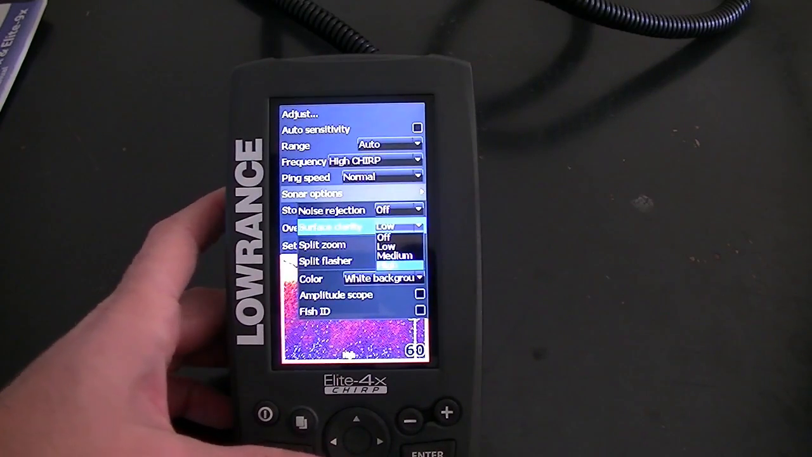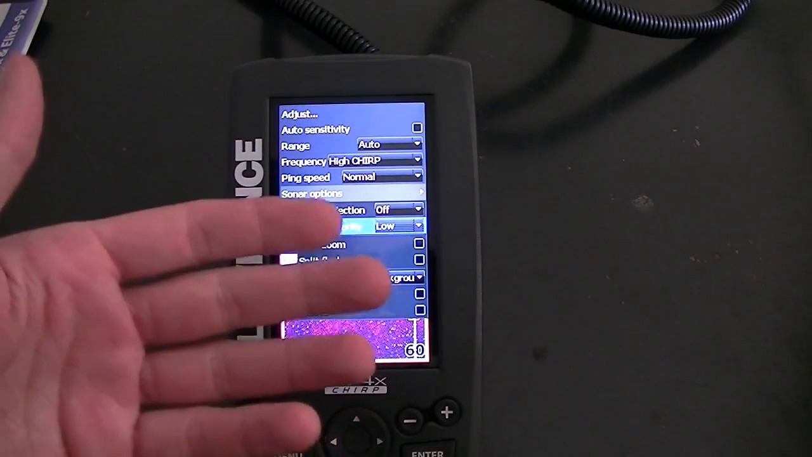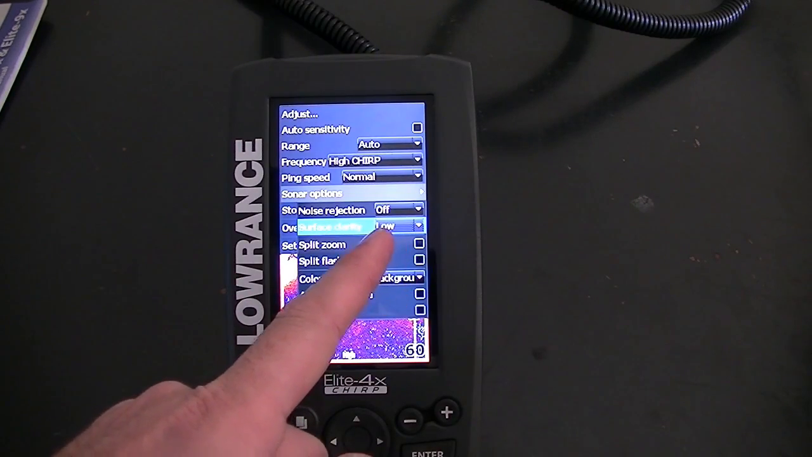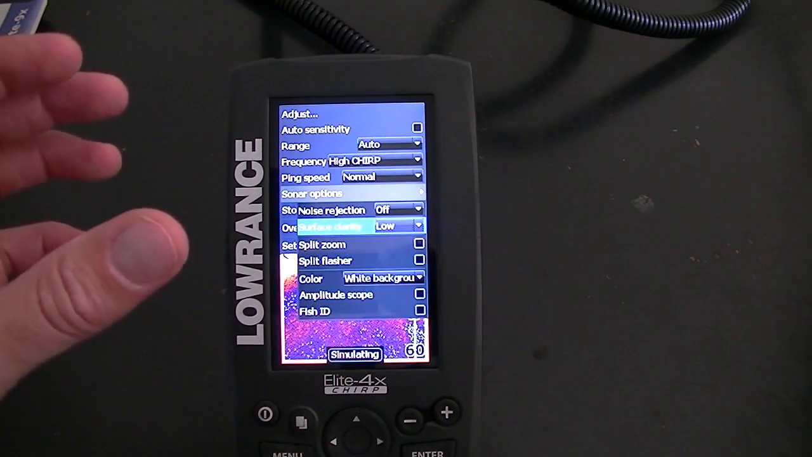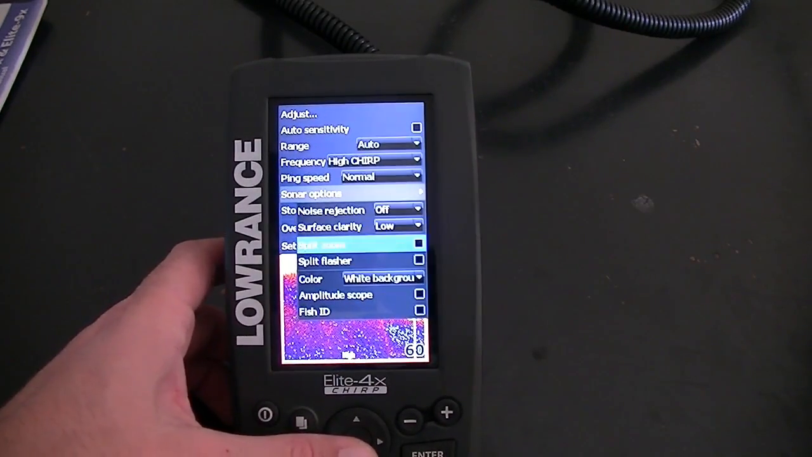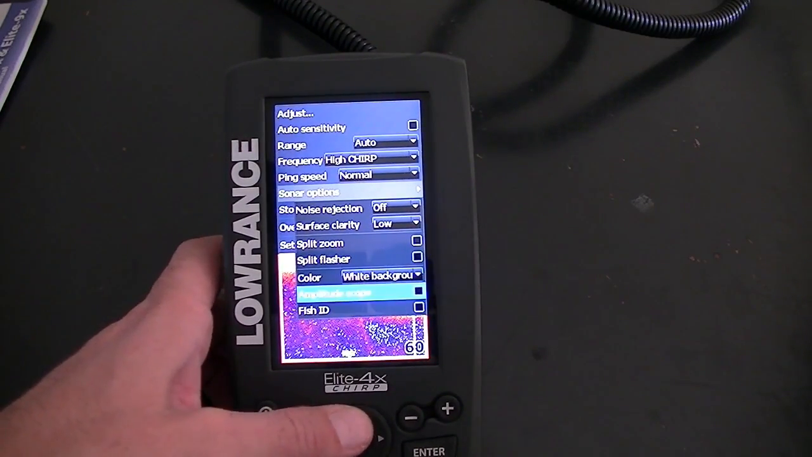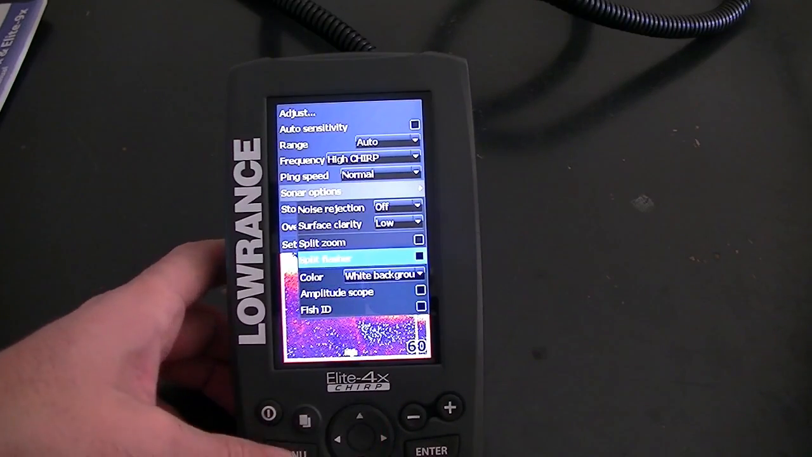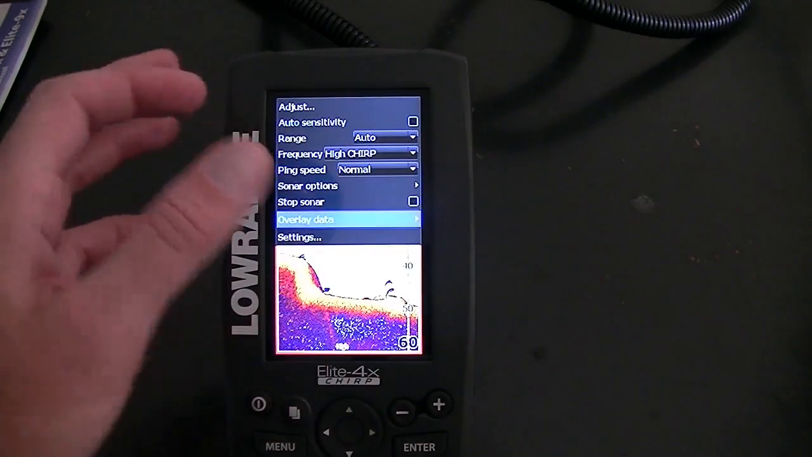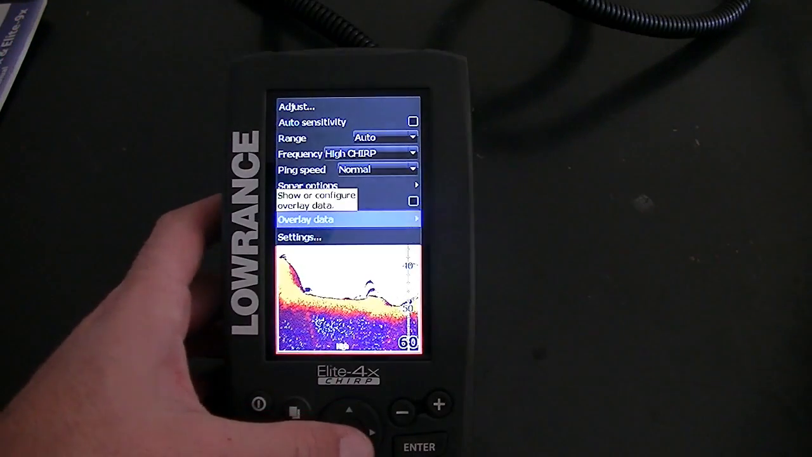Okay, so we'll get out of here. And the same goes for murky water: your sensitivity is not going to work as well for you, so you want to put it on lower, so that you can use the sensitivity as high as possible for murky water. Some of this other stuff is just stuff you guys can play around with. I definitely don't use no fish ID. The white background is what I seem to like the most. It shows up everything the most. The overlay data I always like to leave on there because it shows you basically everything, your water temperature, your battery life, all that kind of stuff.